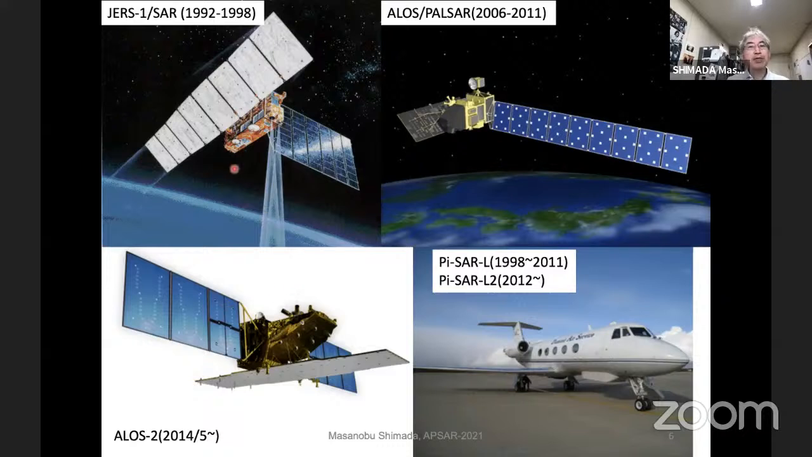This one is very old-fashioned, 1992 to 1998, 6 years on orbit. This is no longer in space. This was dropped near Antarctica at the end of the 1990s. And this is the very origin of Japanese SAR technologies. This is an antenna of 12.2 meters, emitting the signal to the right-hand side of the moving direction.